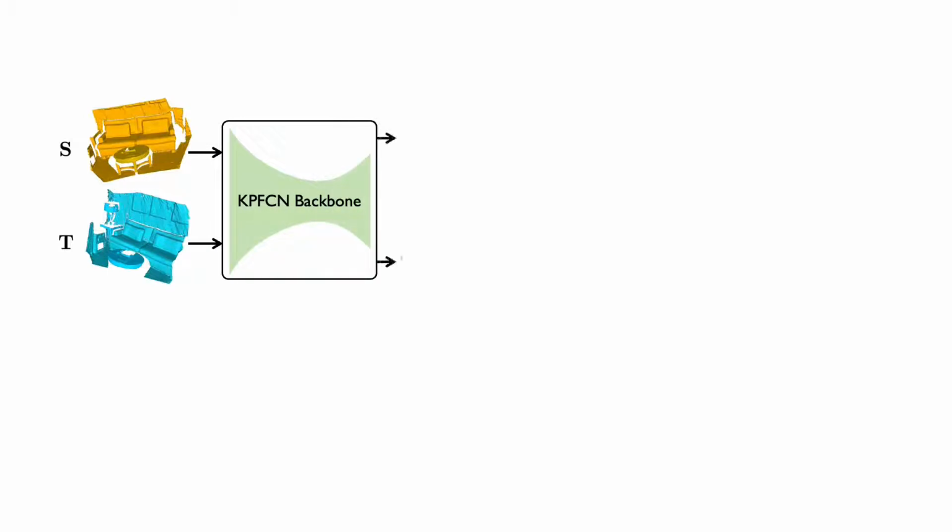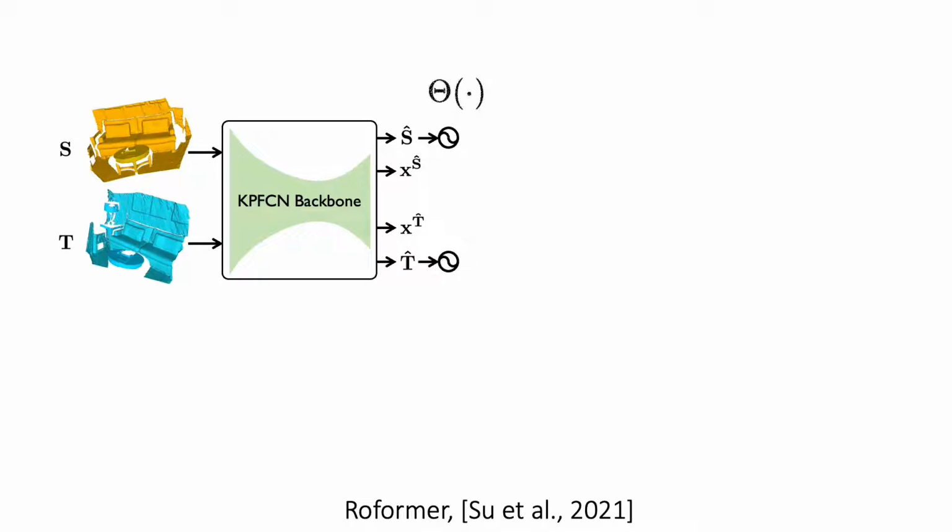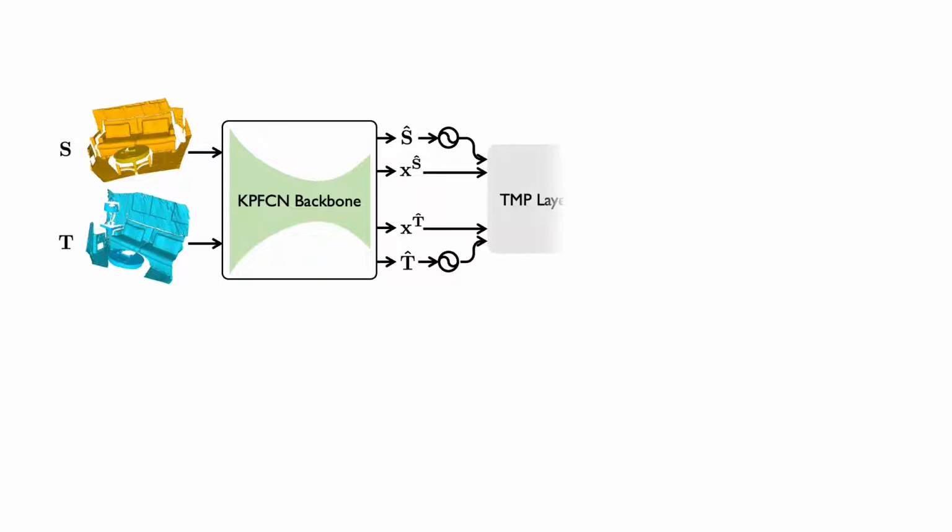Given the input point clouds S and T, we feed them through a KPFCN backbone which subsamples the point clouds and extracts the geometry features. The point clouds are encoded by a positional encoding function, theta. We use the rotary positional encoding proposed by Su et al., and extend it to the 3D case. Theta encodes position in an absolute format, but the inner product between two encodings explicitly reveals the relative 3D distance information.